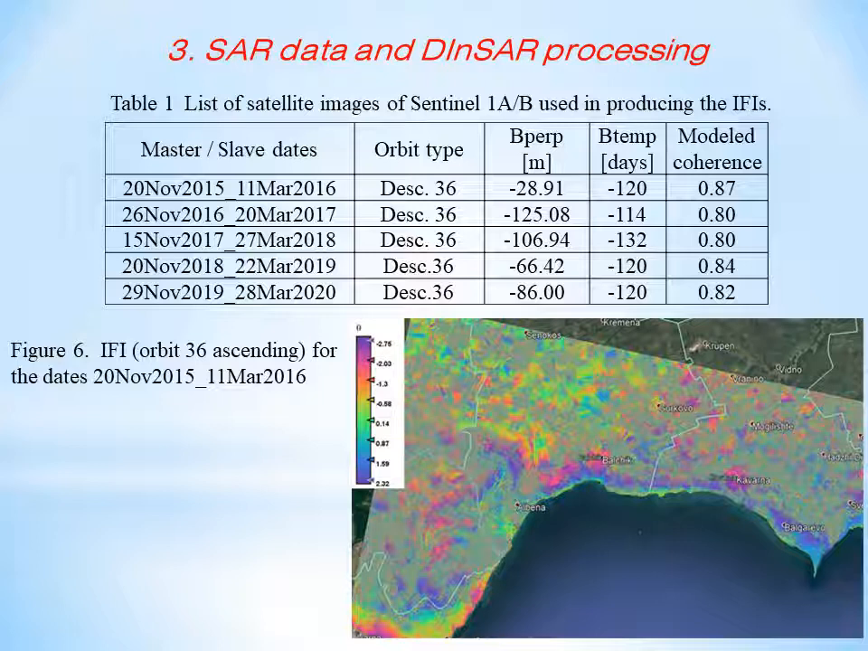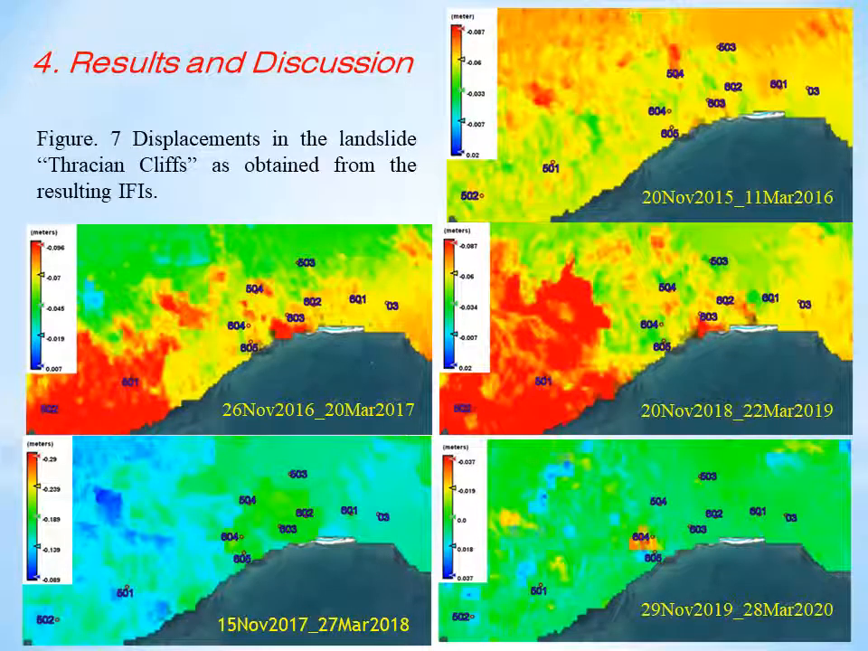In Figure 6, an excerpt from the resulting interferogram, Orbit 36 ascending, overimposed on the Google Earth raster, is provided, covering the area of the Thracian Cliffs landslide zone. In Figure 7, the ground displacements in line of sight are calculated from the phase signal after unwrapping. SNAPHU software was used, color-coded, and it can be noted that over a 4-month period from 2015 to 2020 they vary between -5 and -10 centimeters. Only in the winter of 2017-2018 do the values of the movements reach -20 centimeters.